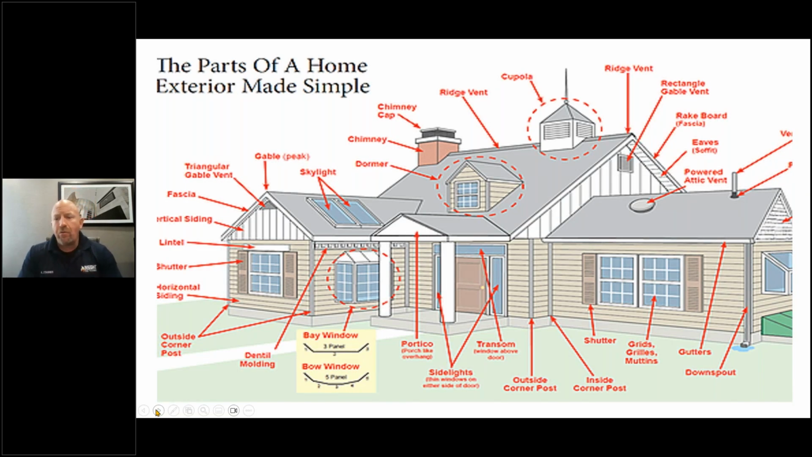These are examples of a home made simple. This would be my wife's dream home. It has lots of little triangles everywhere. She likes cupolas, dormers, corners, gables. All those things make homes more expensive. So we have a chimney, we have a cupola, we have a dormer, we have a skylight. Then you have gable vents, you have attic vents, you have a powered attic vent,